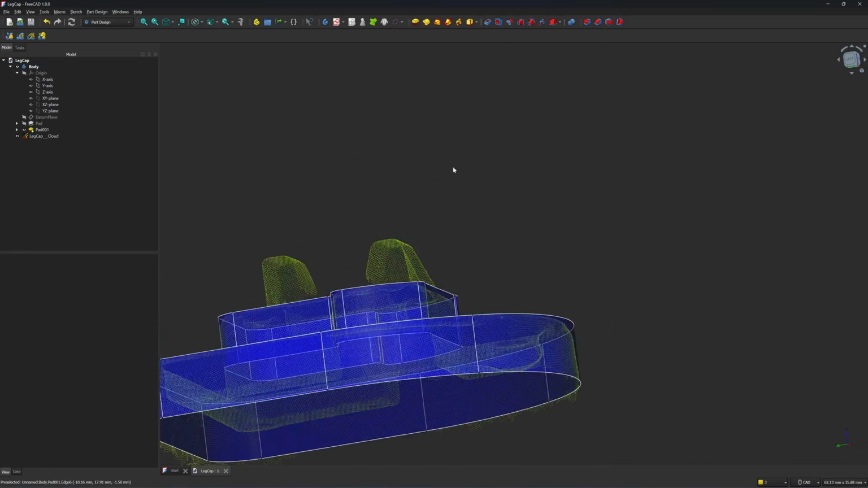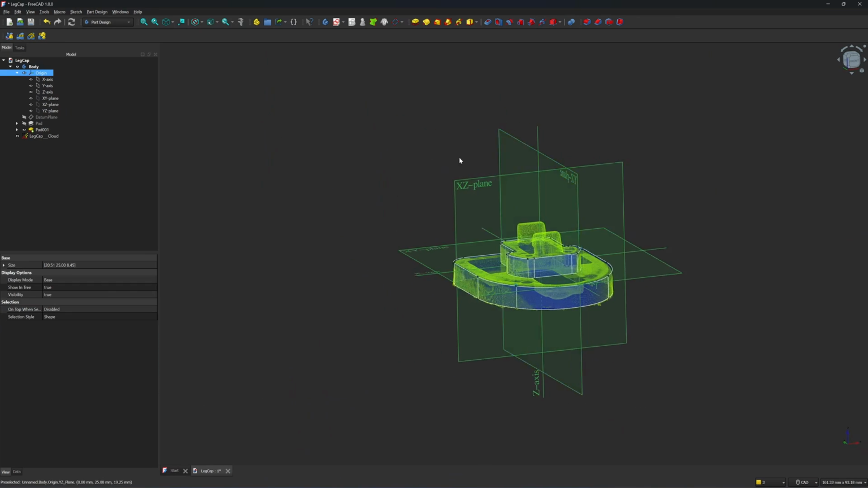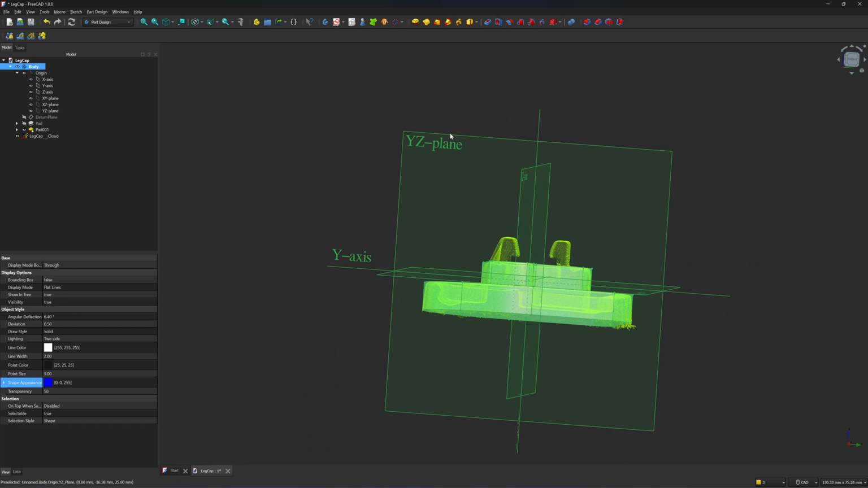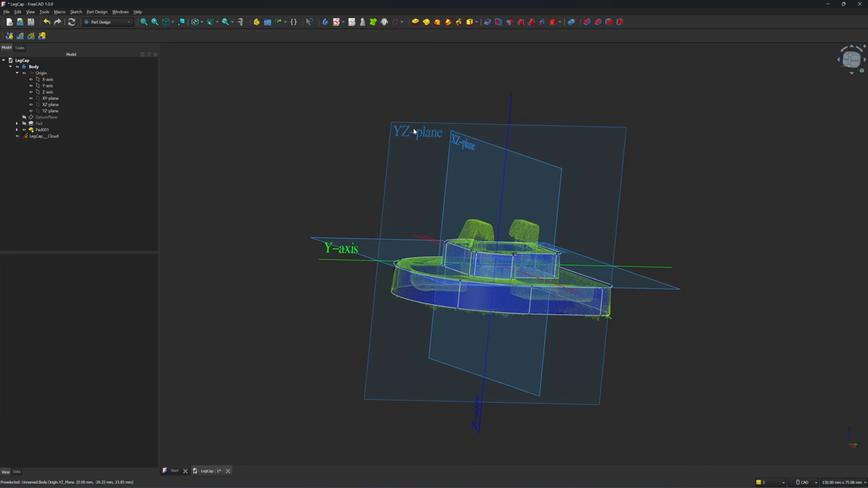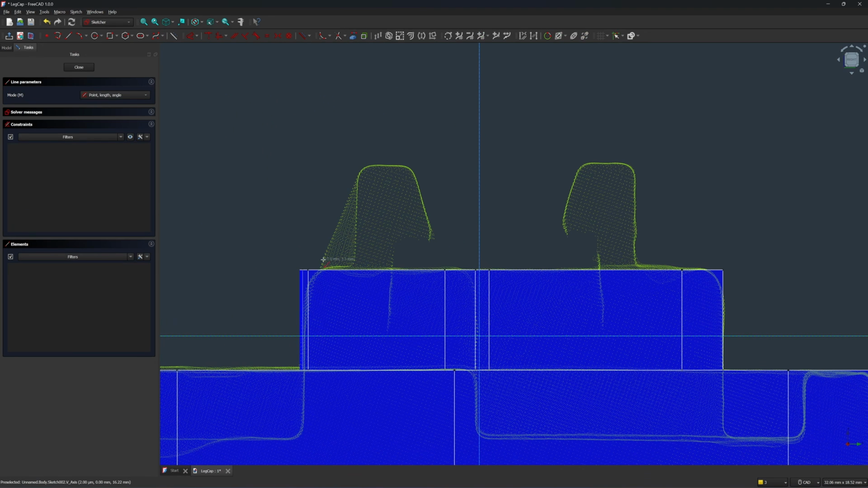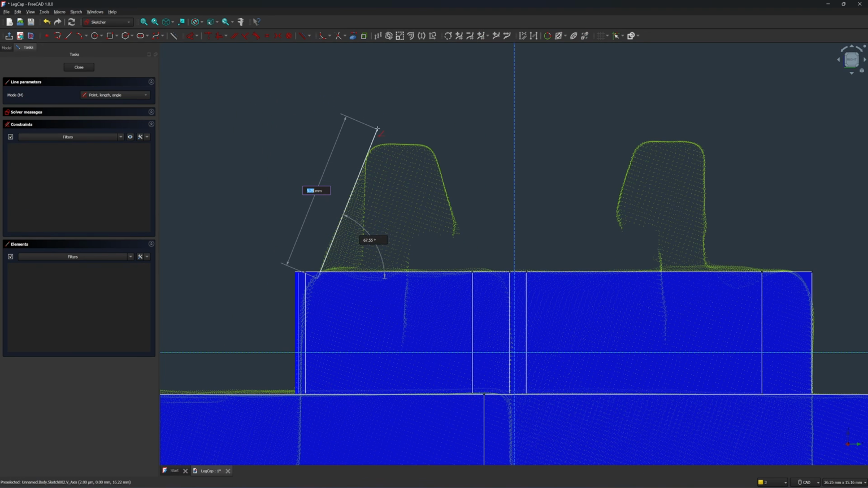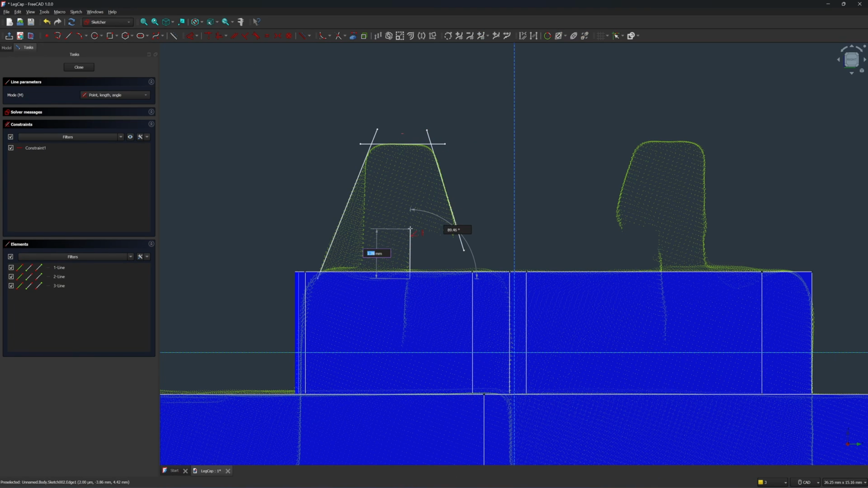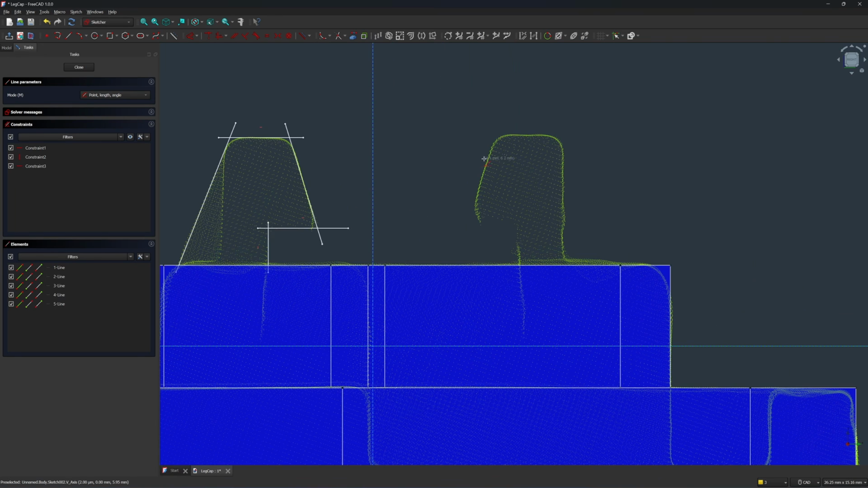Okay, next I'm going to draw the two clips. Okay, I will draw it on the YZ plane. This one. So click on here. And then I'm going to click on the sketch. So I'm going to trace it. Okay, so move to the next one.